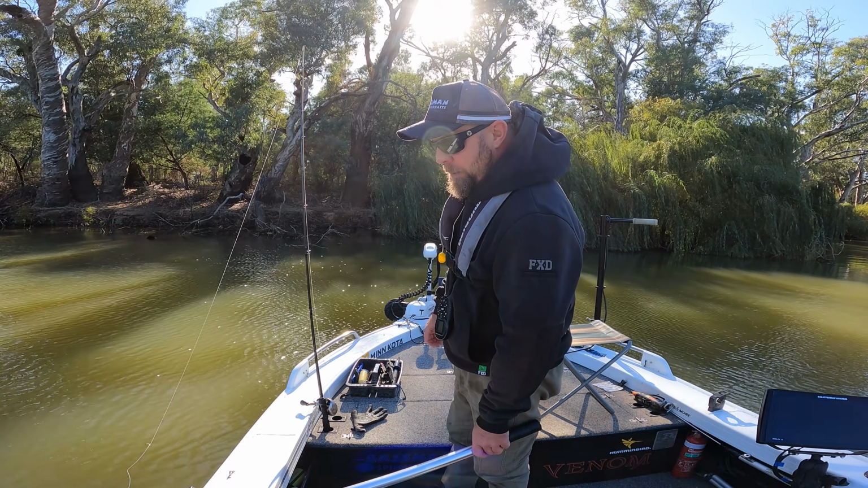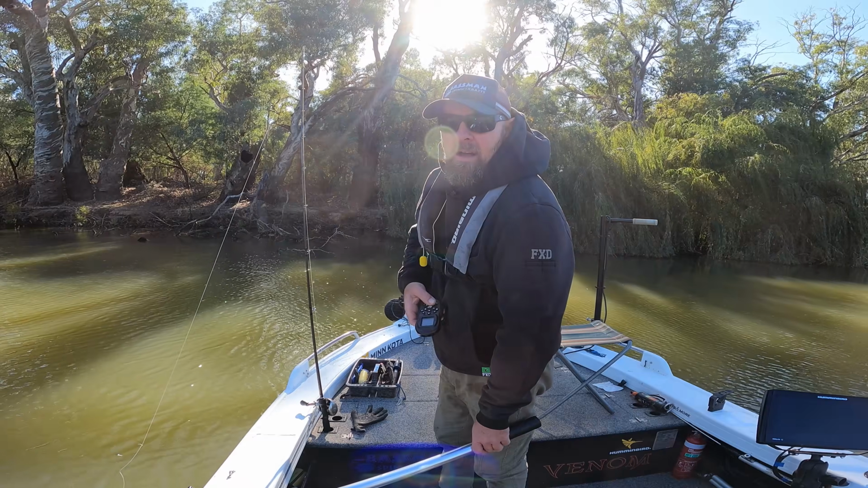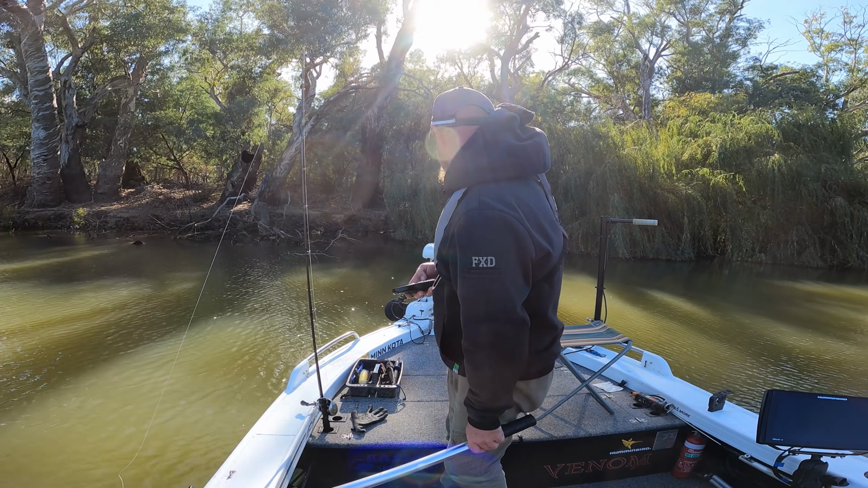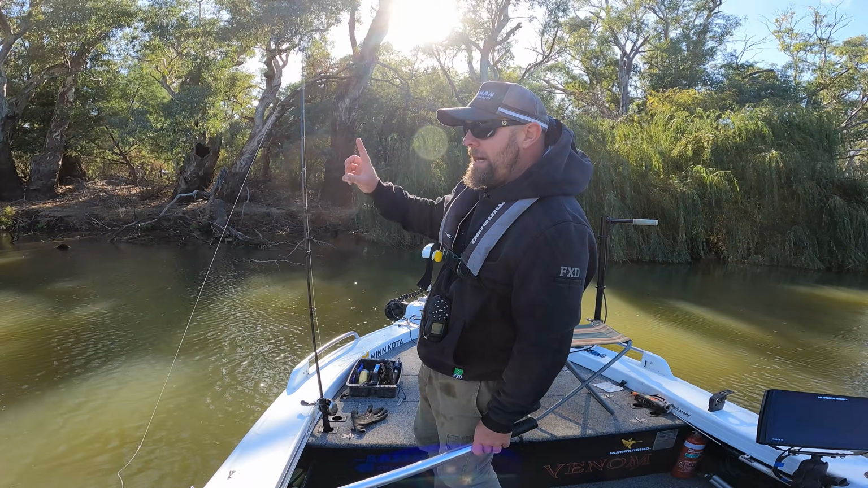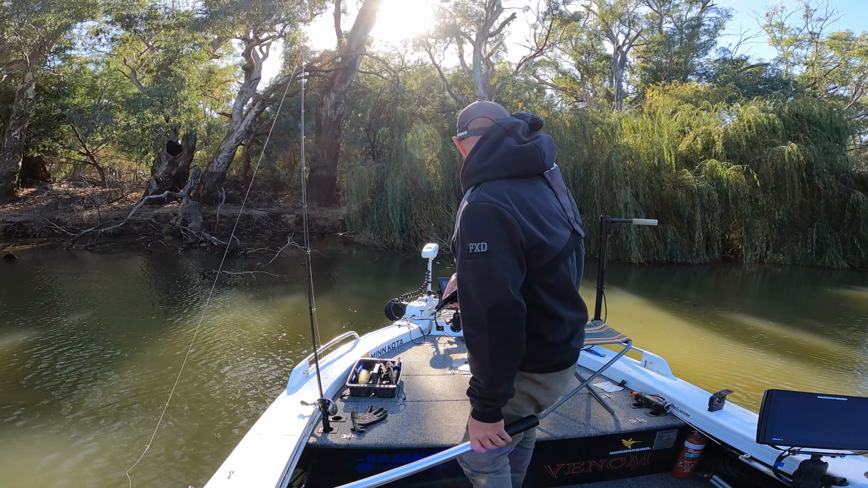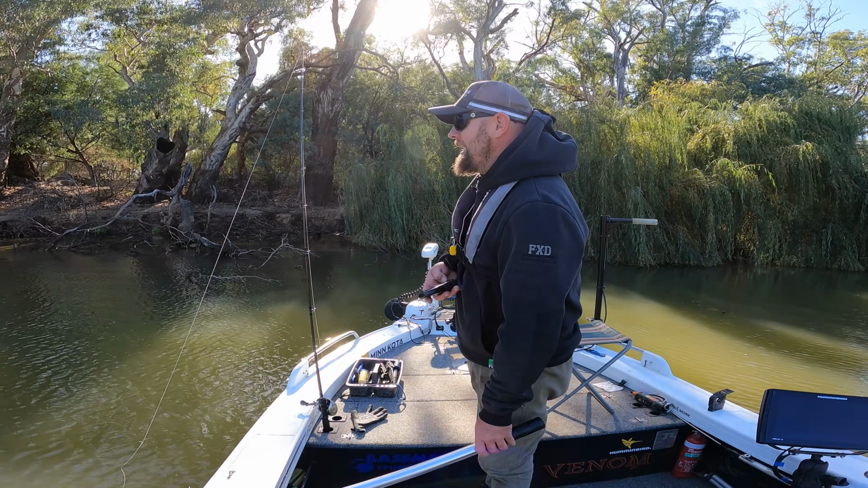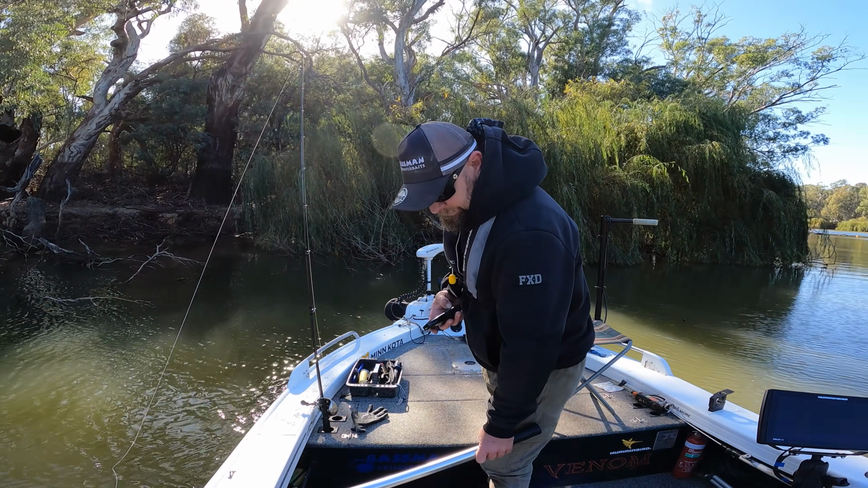This particular one was just sitting on the snag. It wasn't until I cast, I just saw a glow when I cast. He came straight up to that lure, missed it, went straight back to his snag, and I was lucky enough to get him.